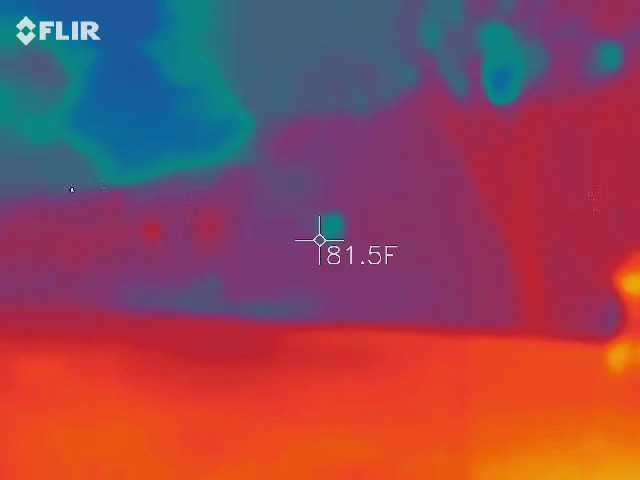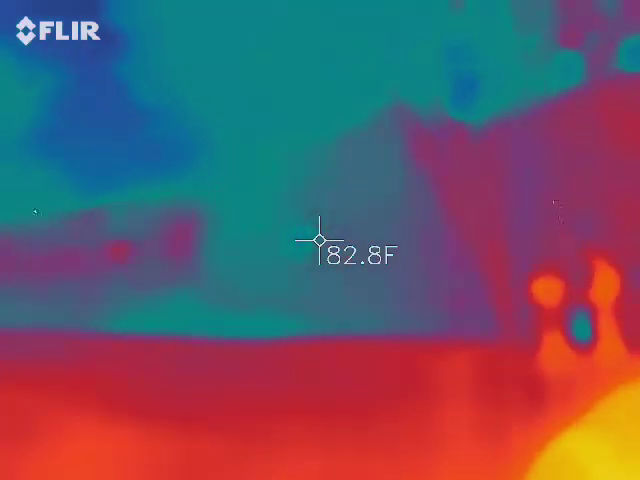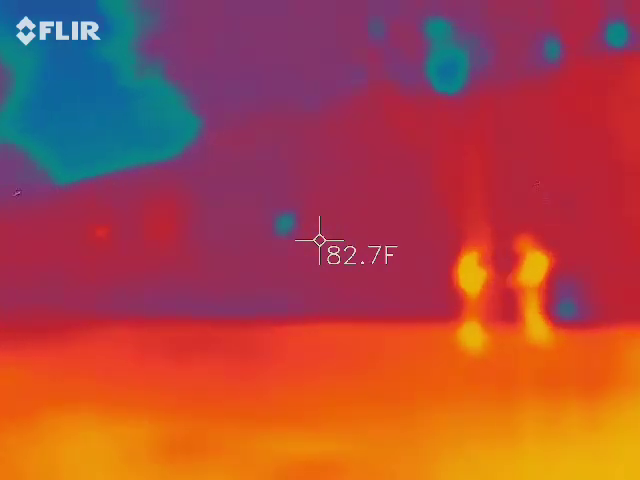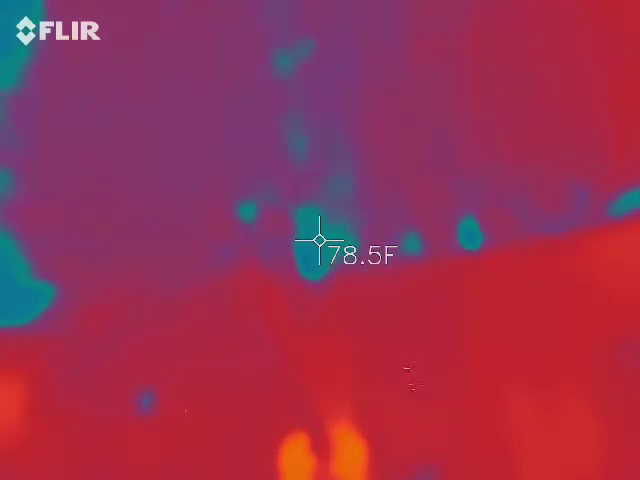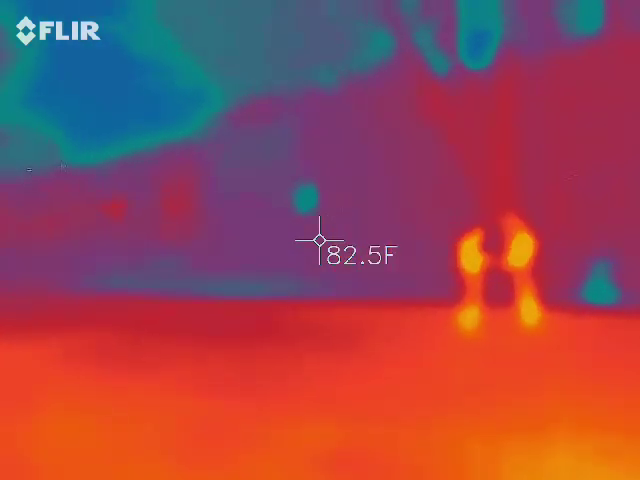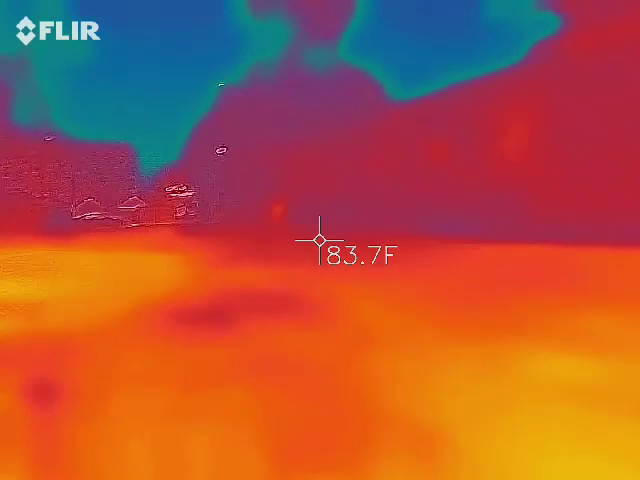And you kind of want to keep in mind, that's a fan unit that it's pointing at, so clearly that's going to be colder. Now that's mixed in with the trees and stuff like that. That's him off in the distance.